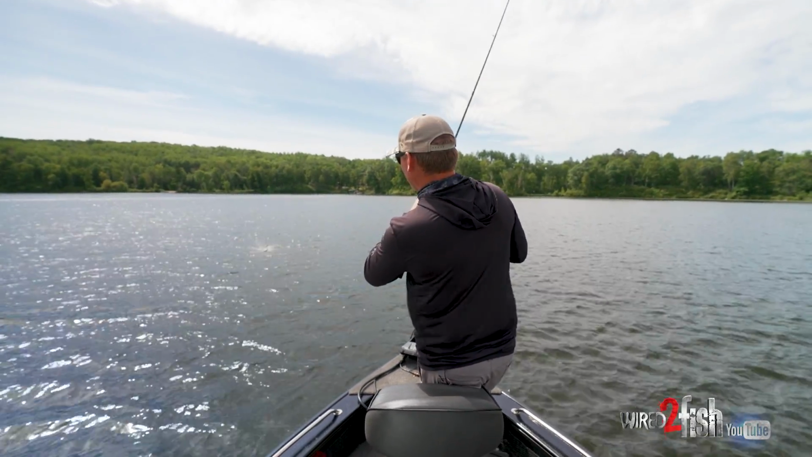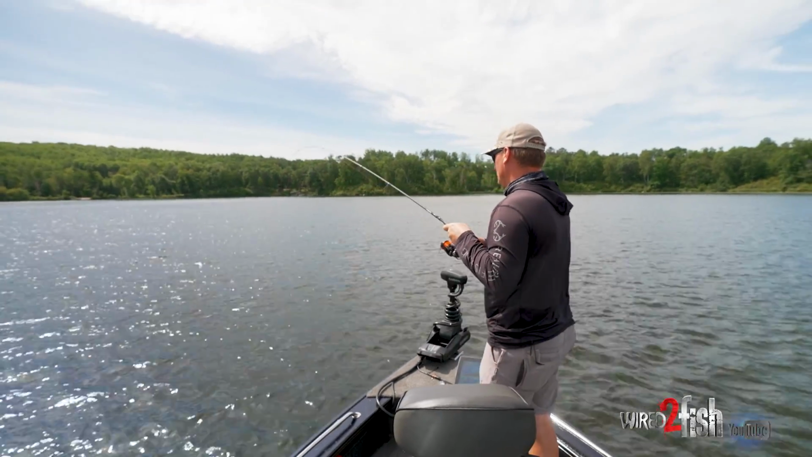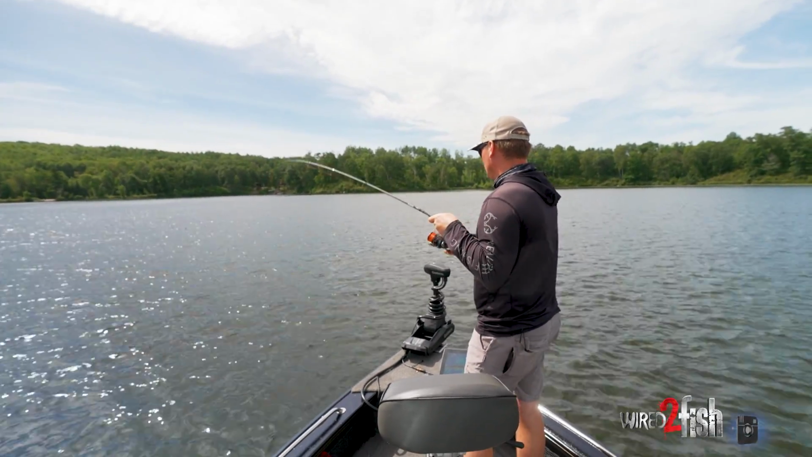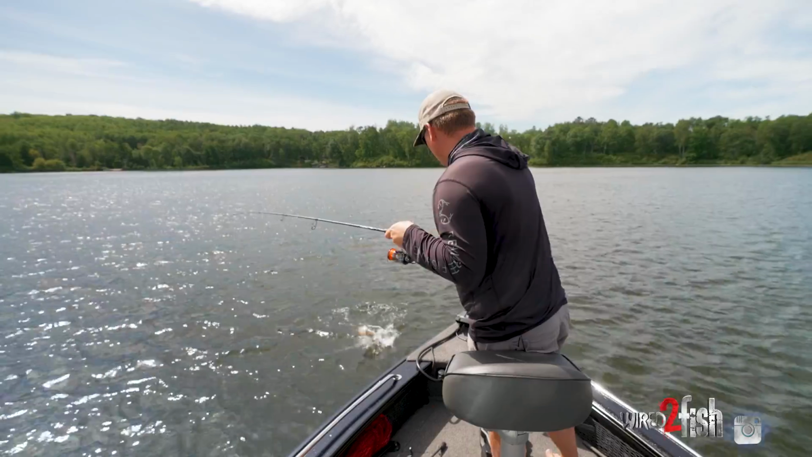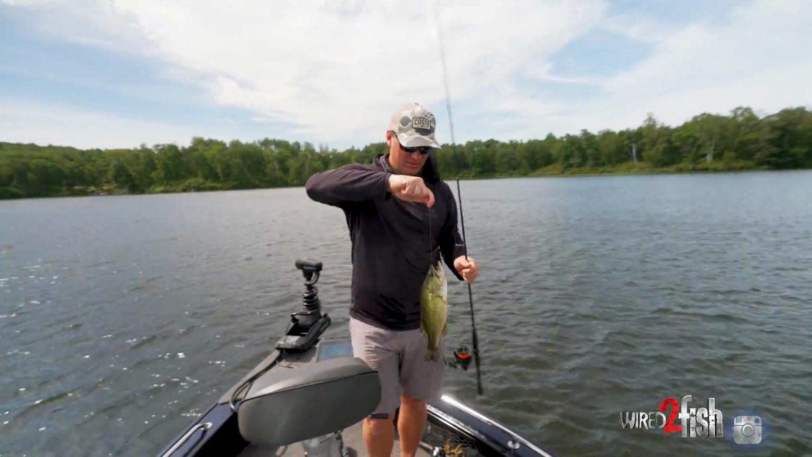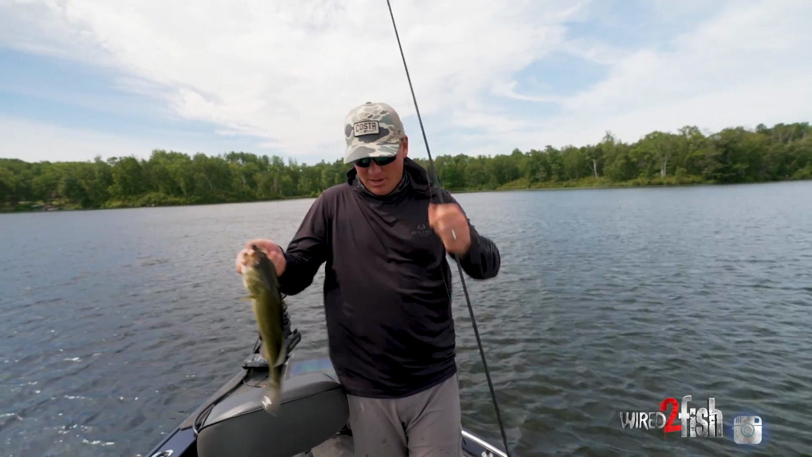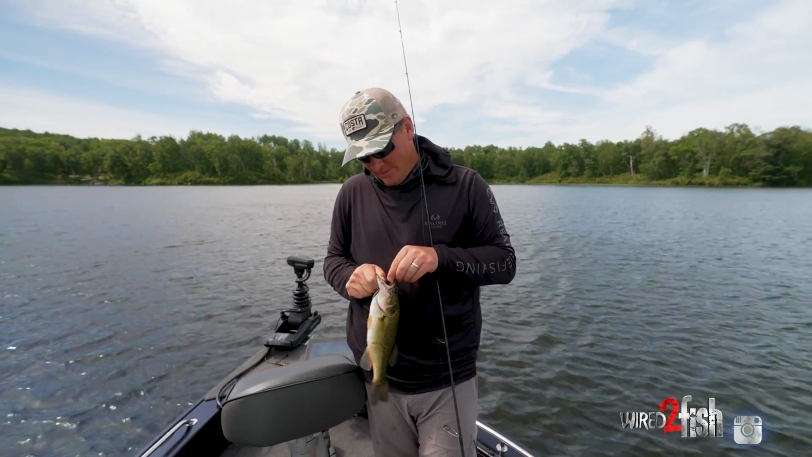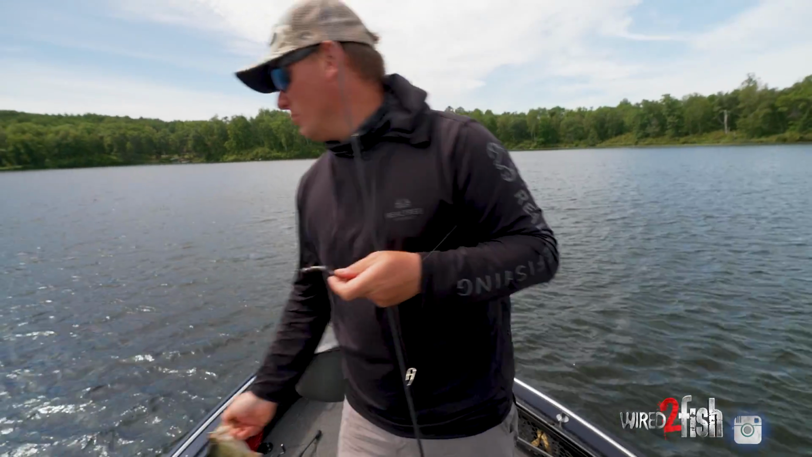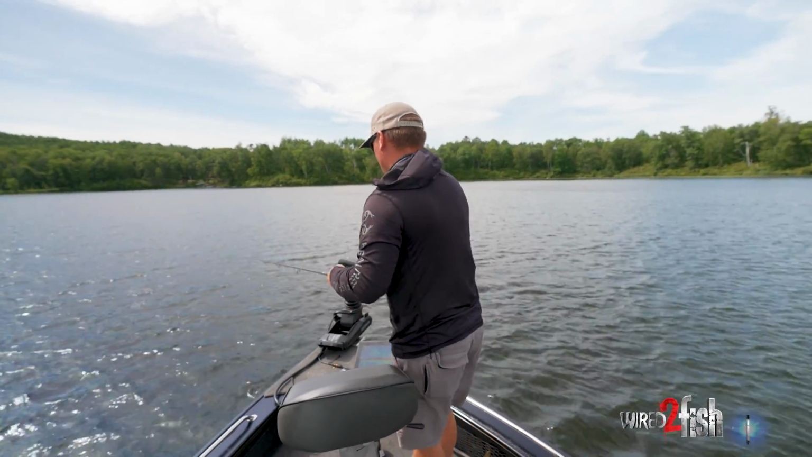Oh, he's coming up. Little buddy. Yeehaw him up here quick. Switch it up a little bit. Went to the little spinning combo. That is a very, very sensitive combo for fishing a little tiny bait like that through the rocks.